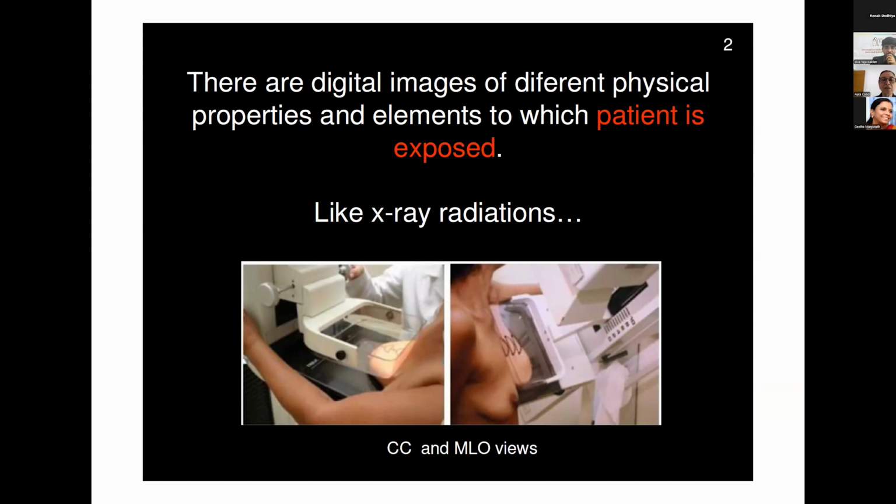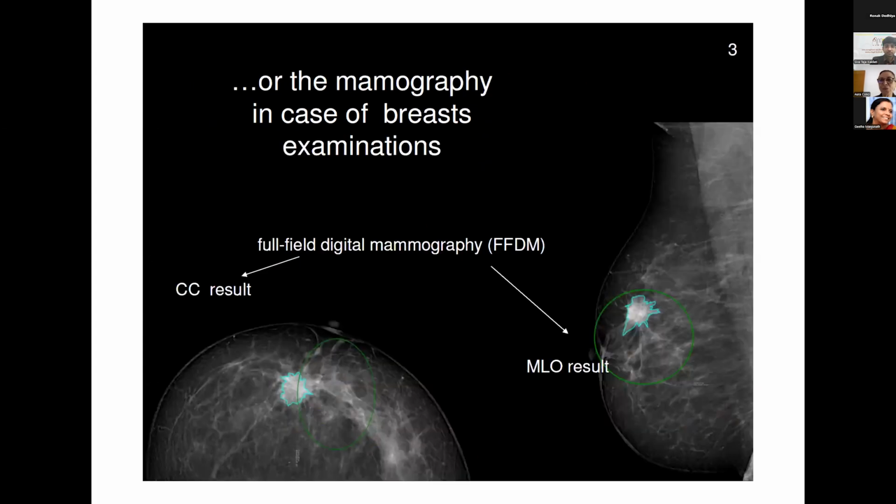Of course, I know that you know that each type of imaging has special particularities. For instance, the first one is the X-ray. The X-ray is probably the first type of internal image that the medical doctor can use to see the inside of the body.